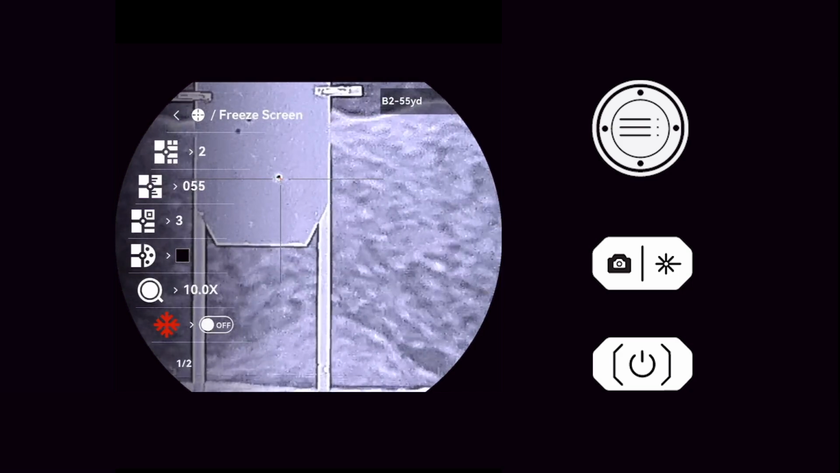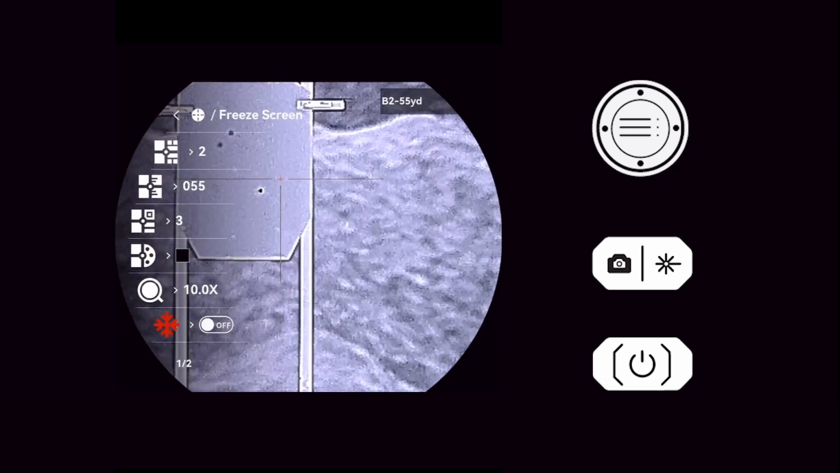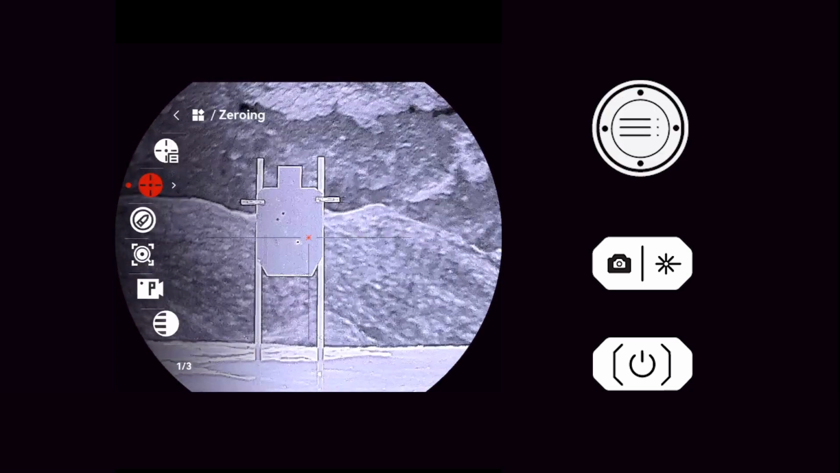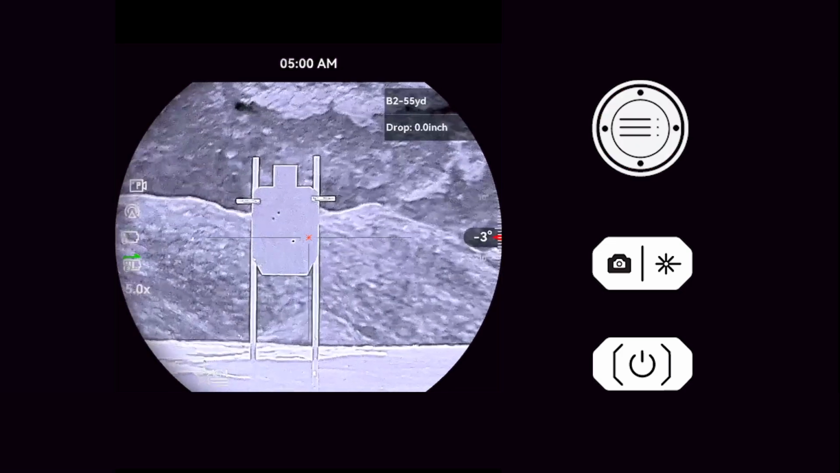Now that we have confirmed the reticle is zeroed, press and hold the menu button to save the settings and exit the settings menu. Your optic is now zeroed and ready to go.